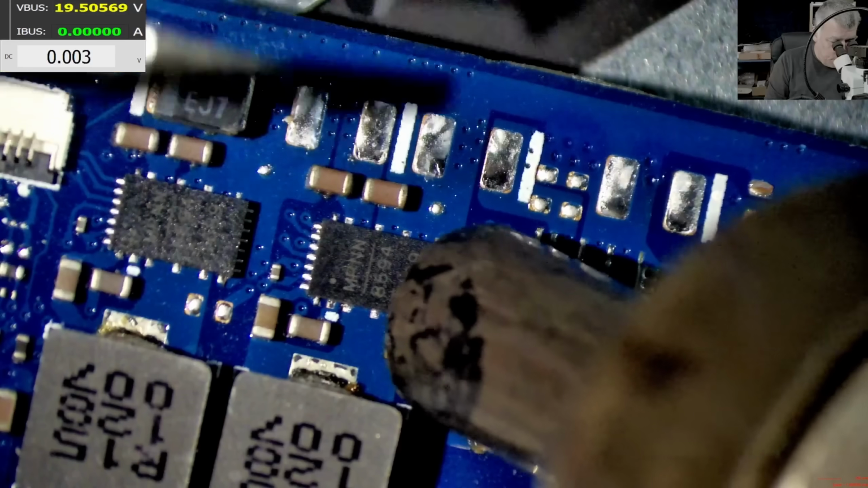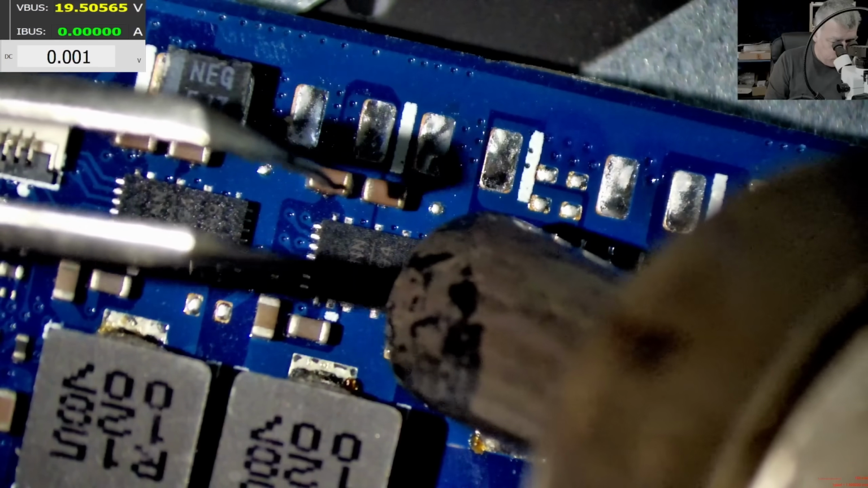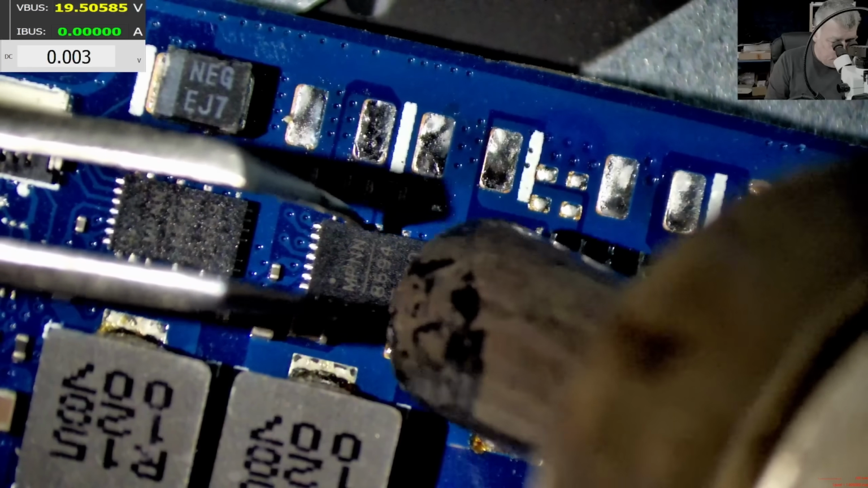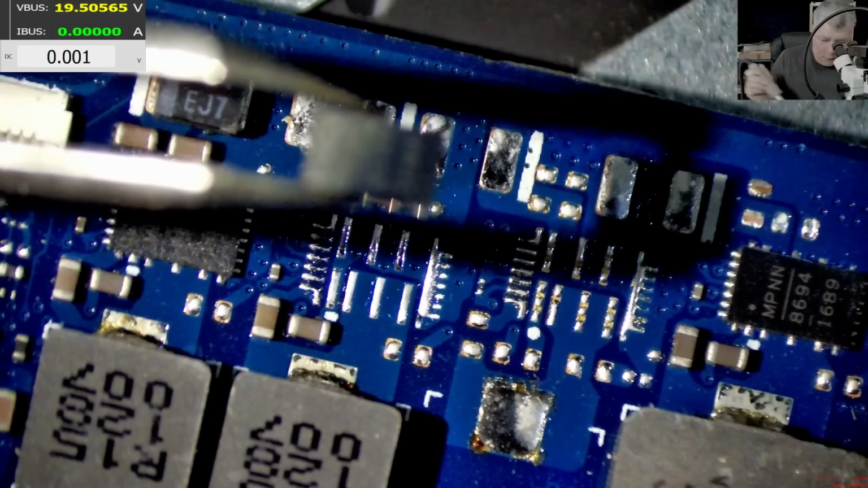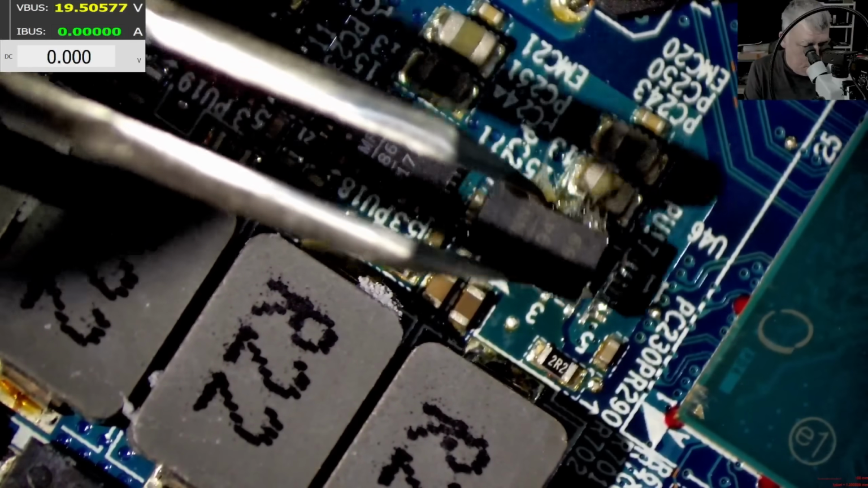A694. And the chip is out. Let me dip the chip into the rosin. Good. Now let's solder the chip here.